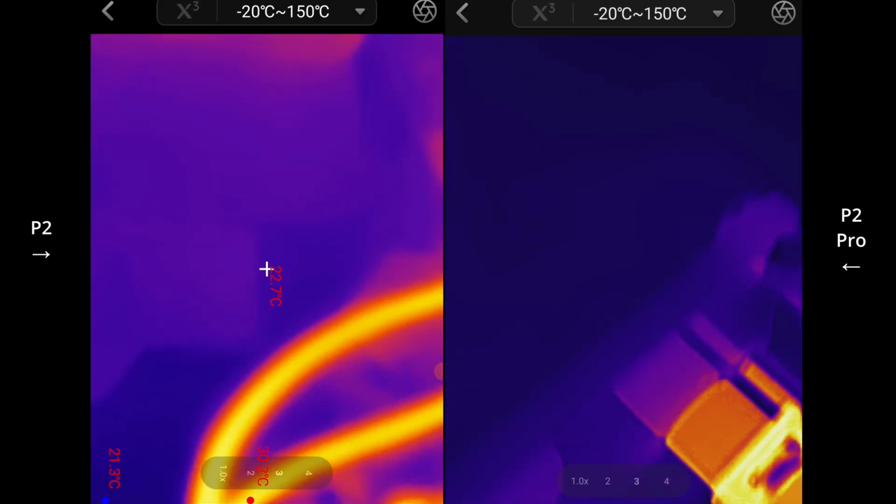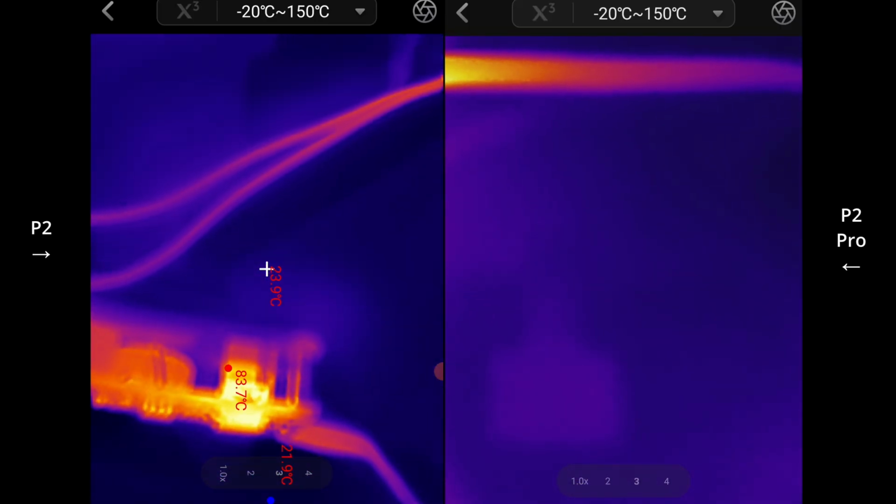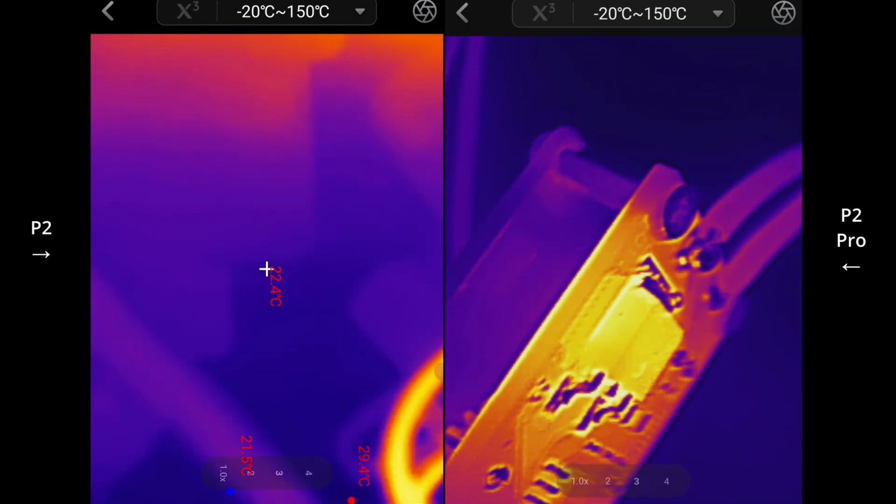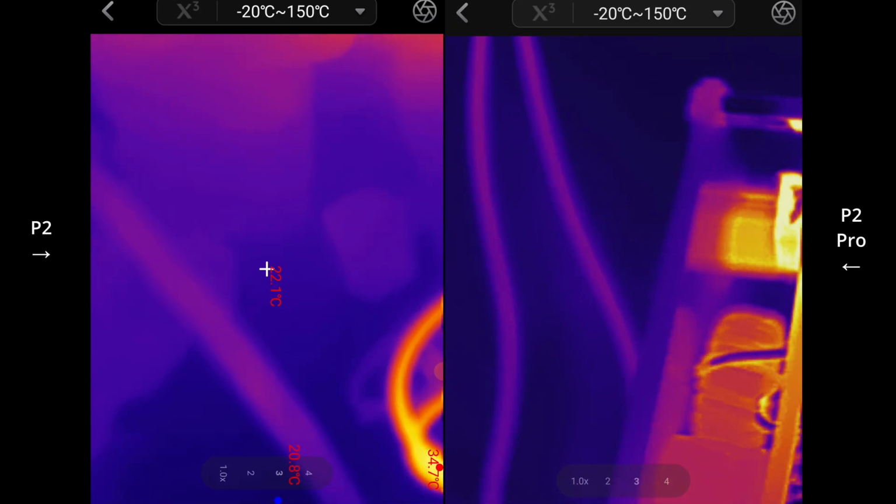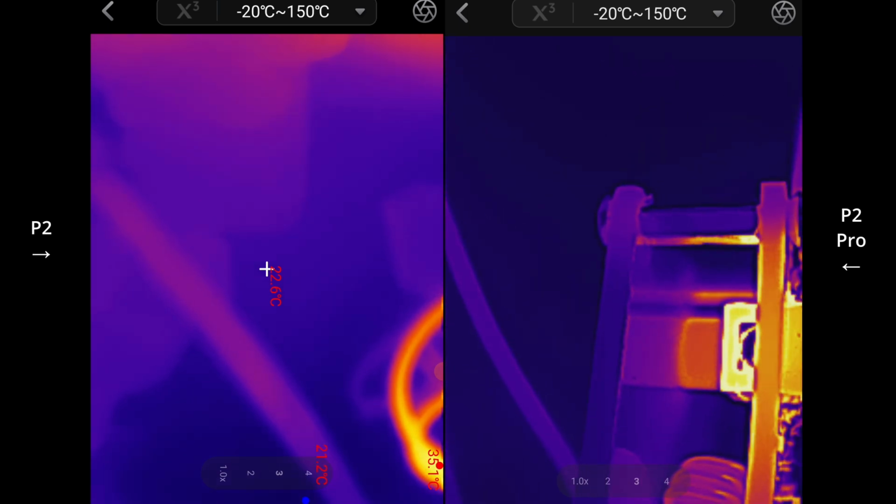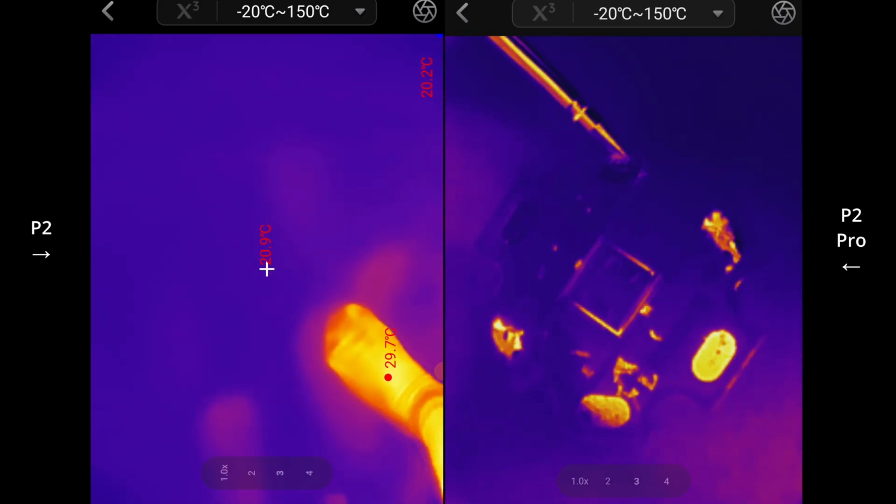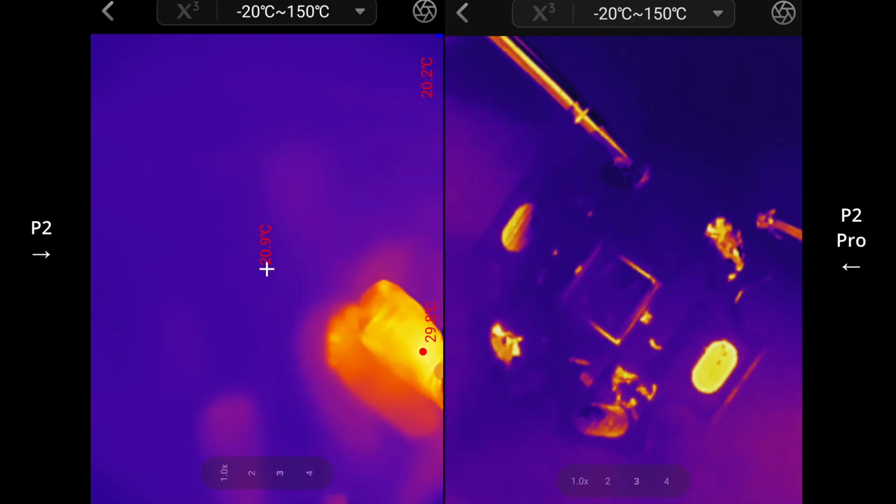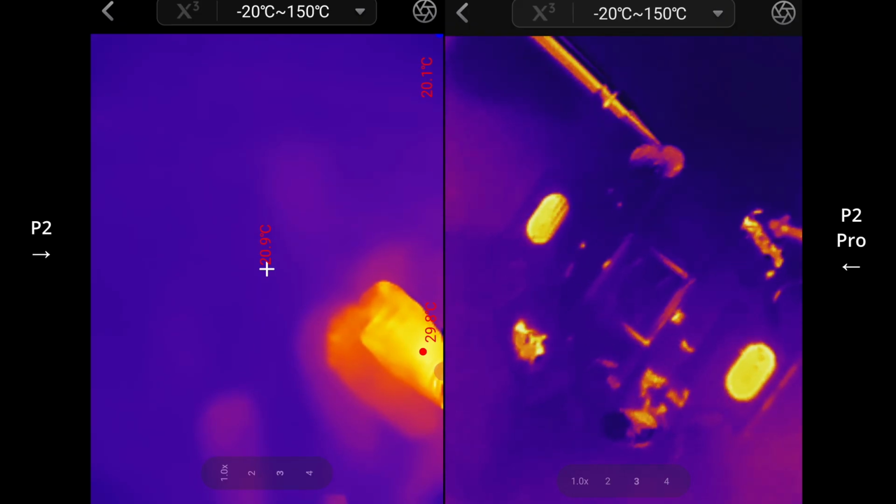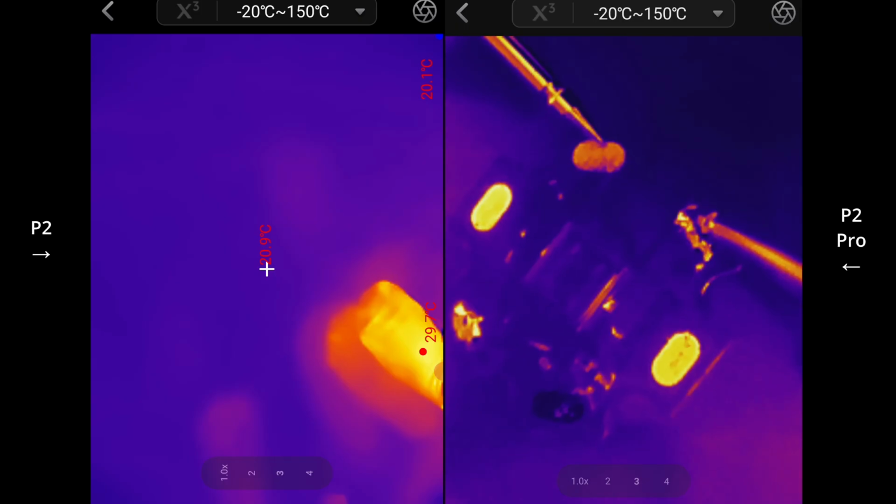You can see in the sides as well a little bit of detail with the P2, maybe from back here. But with the P2 Pro, check that out. That's pretty cool. We're really close up to an LED here, and I'm just putting a bit of current through it, and this is actually the SFT40, so you can see the 4 bond wires in there.